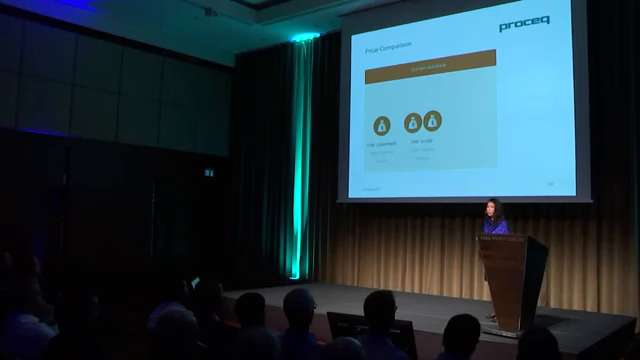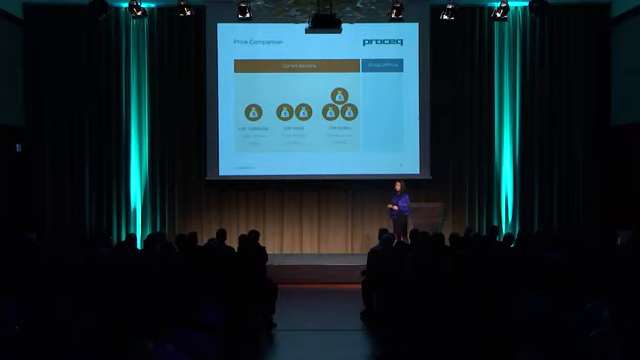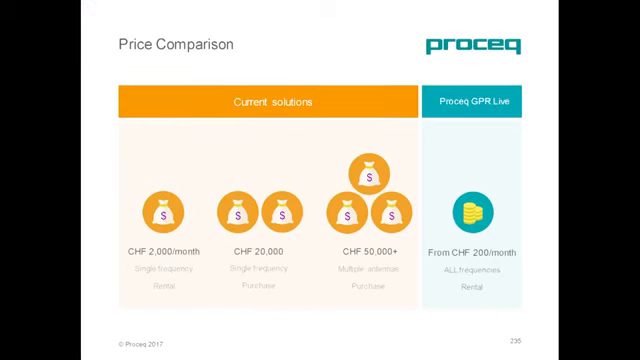For customer who need multiple frequency, the initial investment will be double, even triple. Proceq, our ambition is to be the market leader of the GPR industry. To achieve this, we offer a disruptive price. If initial investment is a concern for you, starting from 200 Swiss francs per month.